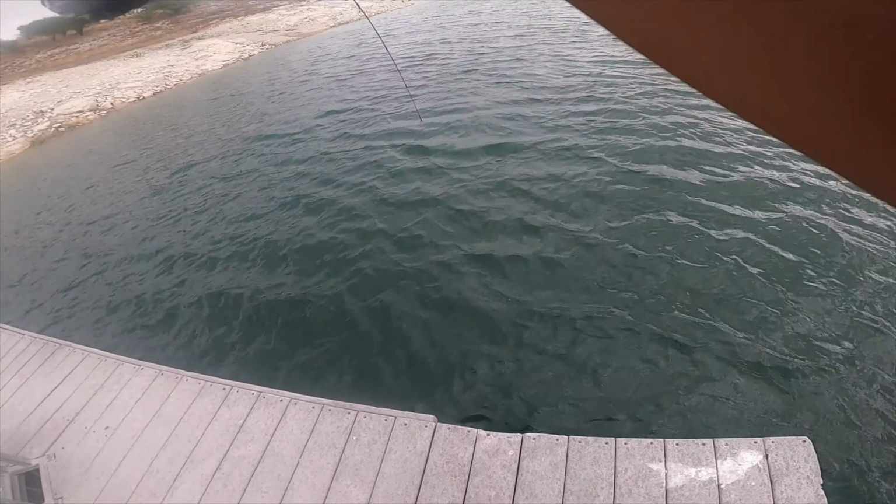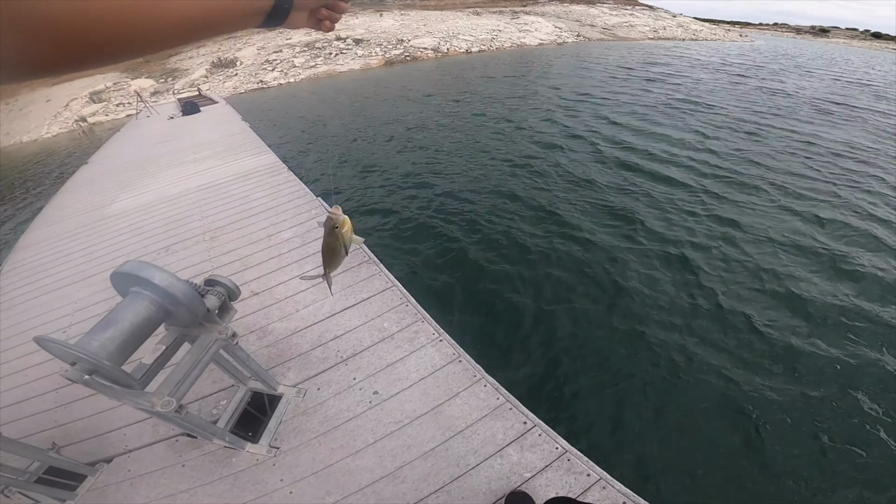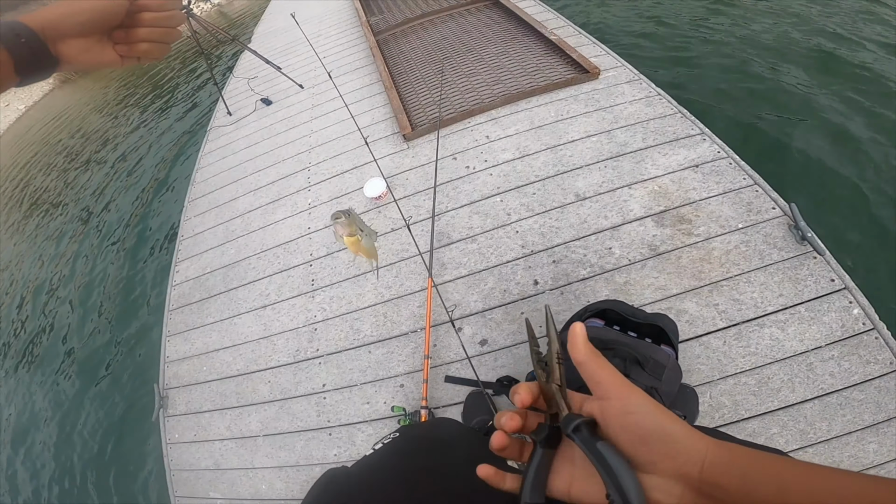I got one. First fish of the day, everyone. That's a decent one. That is a nice bluegill. There we go. First bluegill of the day. Look at that chunk. So I made a switch. He absolutely inhaled that thing. This is a pretty decent bluegill. Probably going to be the biggest one of the day.